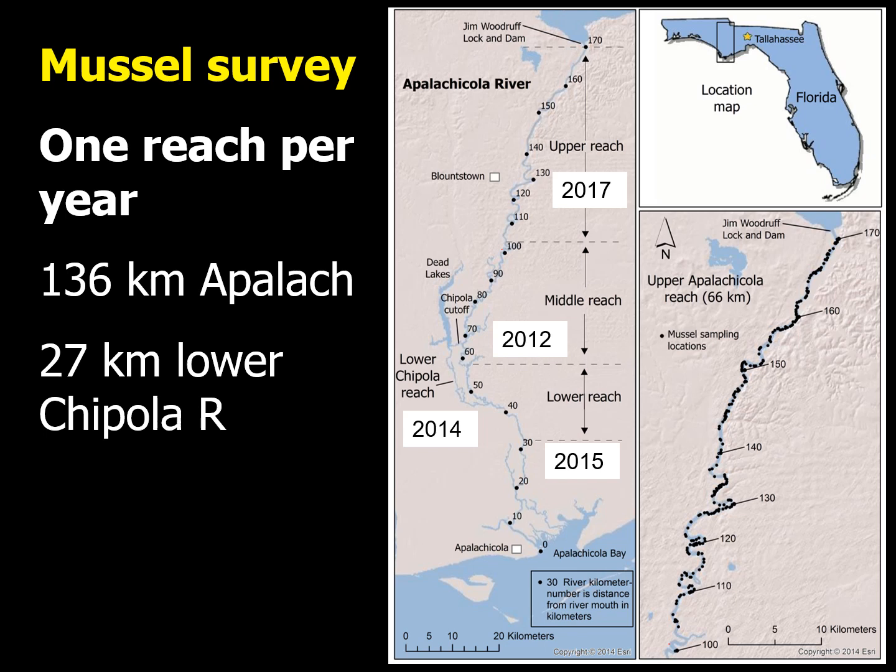With a map of mesohabitats for the entire river, we developed a stratified random approach to quantitatively sampling mussels throughout the system, a task that unfolded over a period of 4 years as we worked across the upper, middle, and lower Apalachicola and lower Chipola rivers.